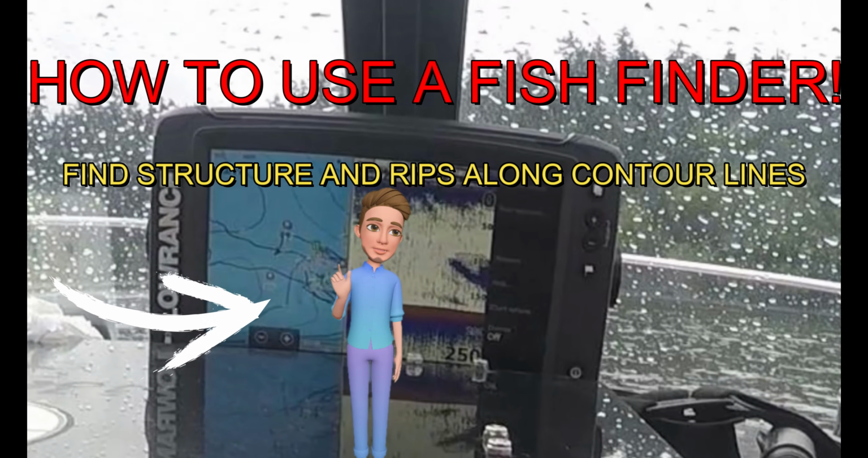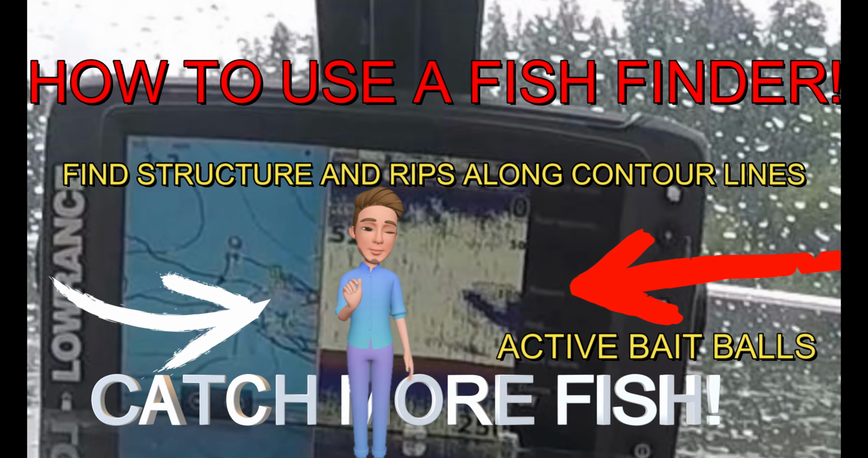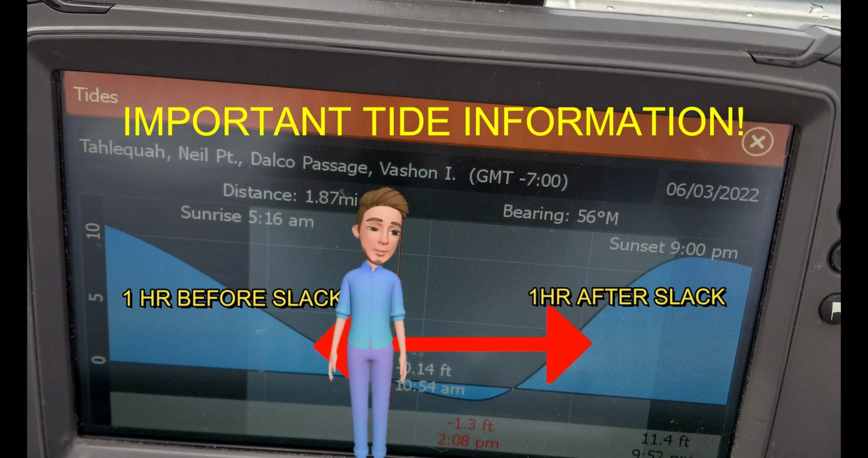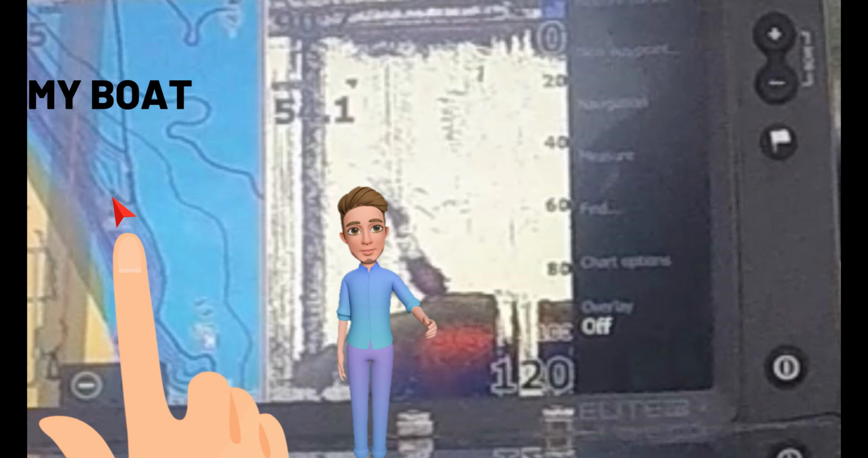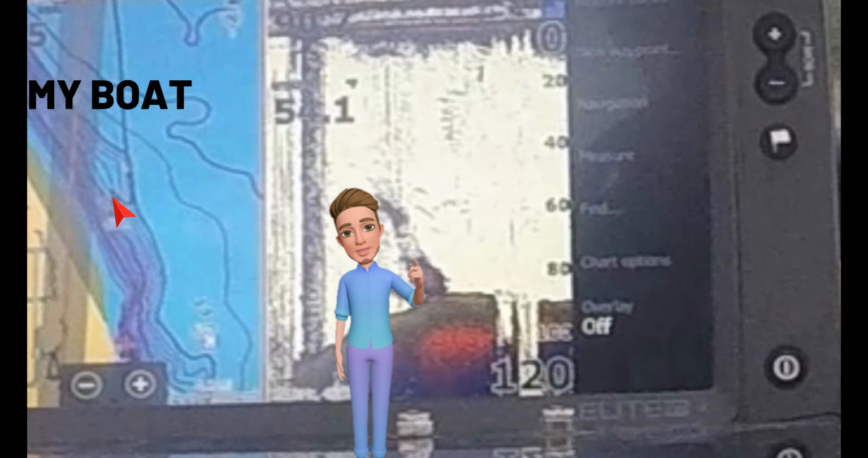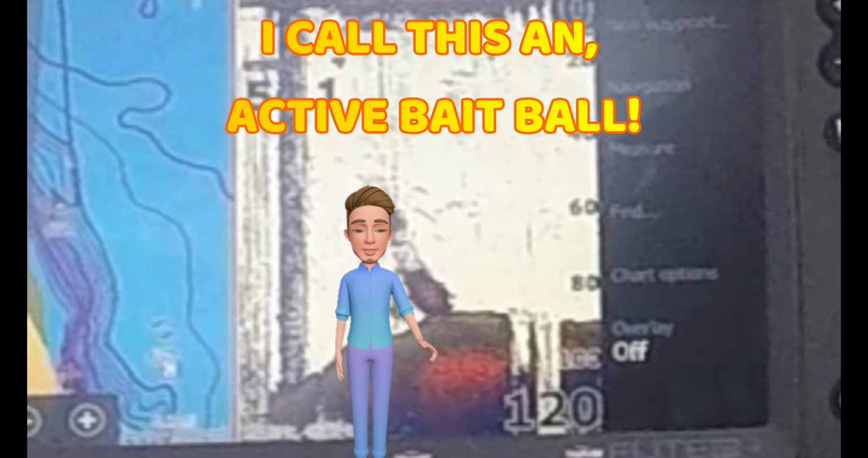Hey everybody, today I'm going to show you how to use a fish finder and fish without one using tide charts, active bait balls. We're going to be looking for structure and I'm going to show you how I caught this fish today. But first, let's show you this fish I caught on the fly and then we'll get back to the charts and I'll show you how I did all this.